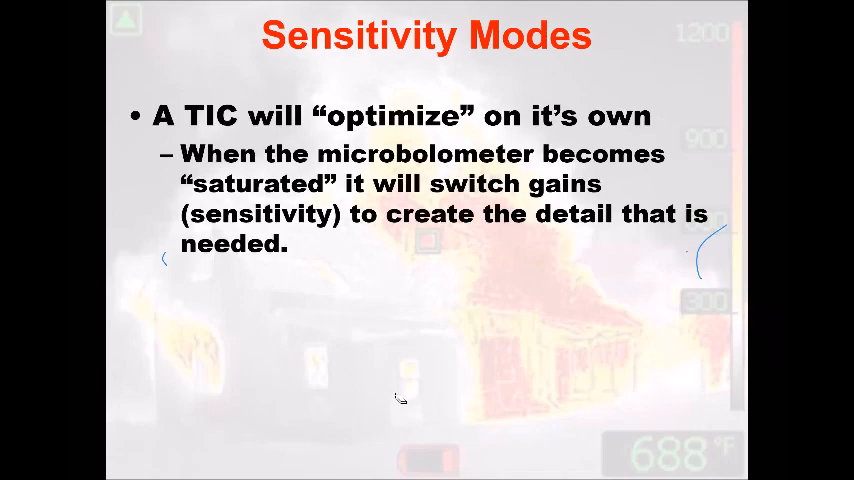Something a lot of people don't know is your thermal imaging cameras have to switch sensitivity modes. What does that mean? Think about how if you wake up at 2 in the morning for an EMS call and you go out in the hallway and you have super bright night lights on, what do your eyes do? They have to adjust. So think of the camera switching sensitivity modes as your eyes adjusting, and the eye of the camera has to adjust to what's going on.